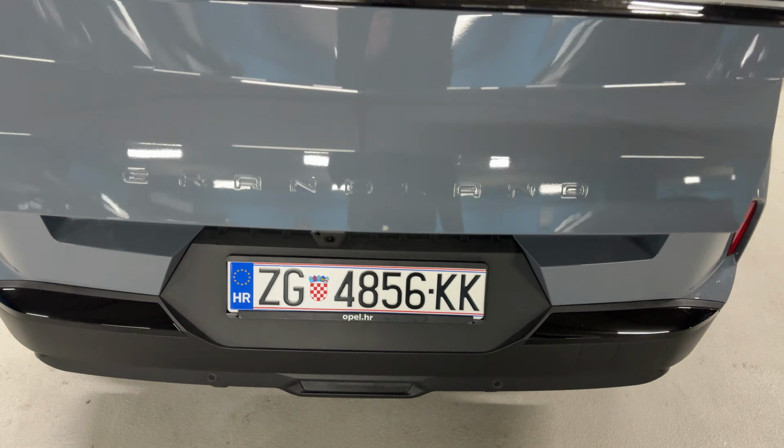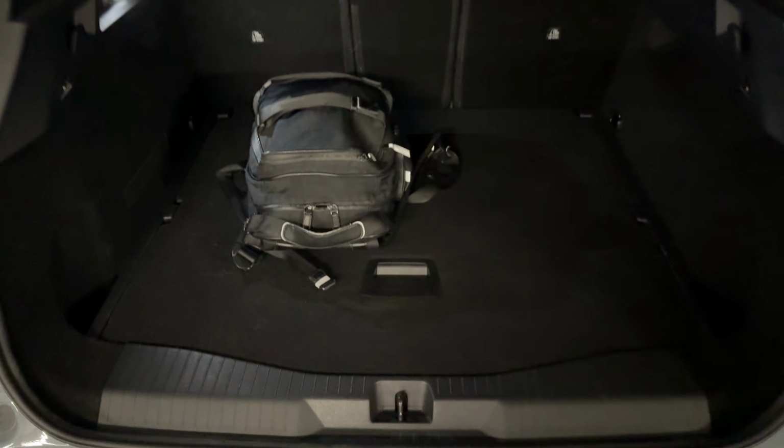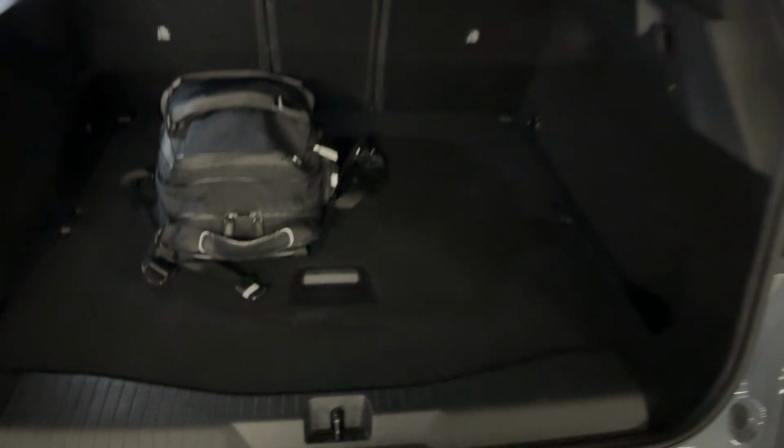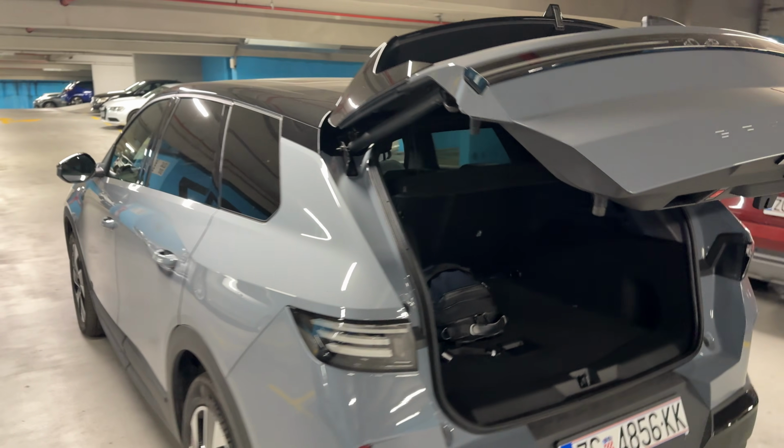Press this to open the tailgate. You can also do it here with the key. 550 liters. We have the dual floor, so really practical car. And we are now ready to start our drive.